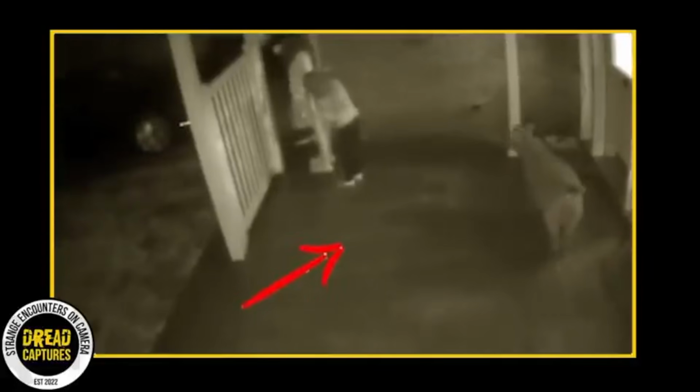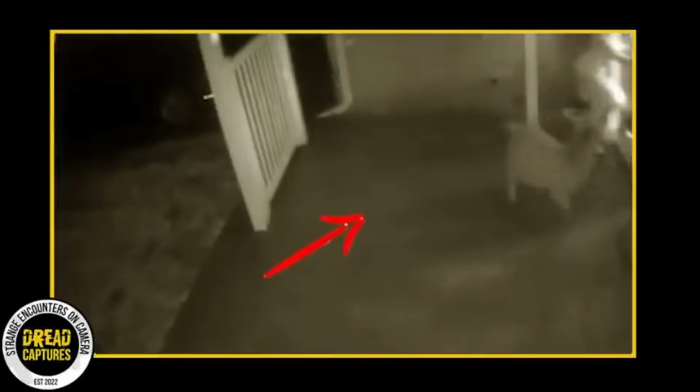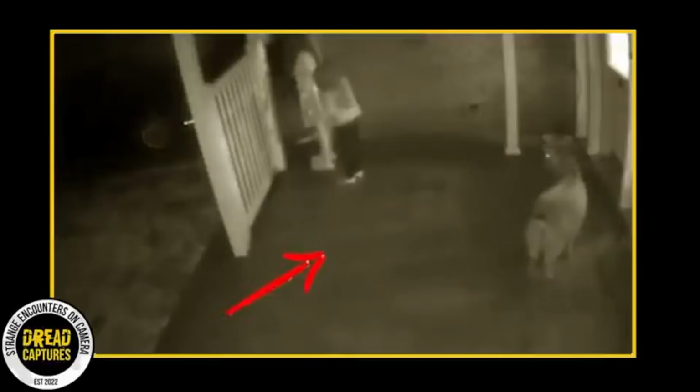Unbeknownst to them, a sheep quietly appears and stands right behind them. It seems the sheep is just as curious about them as they are about the noises in their yard. Then one of the girls turns around and, surprise, she spots the sheep standing right behind them. Startled but also amazed, she bolts back toward the house, and her sister quickly follows.